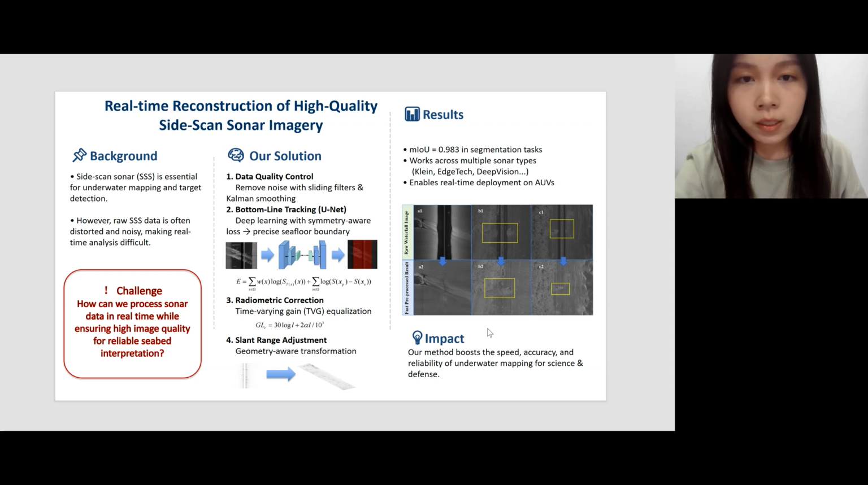Based on that clean data, we can form the raw waterfall image. But we need to handle the water column in the center of each waterfall image. That blank region actually shows how high the towfish is above the seafloor. To solve it, I trained a lightweight UNet model to segment each frame.